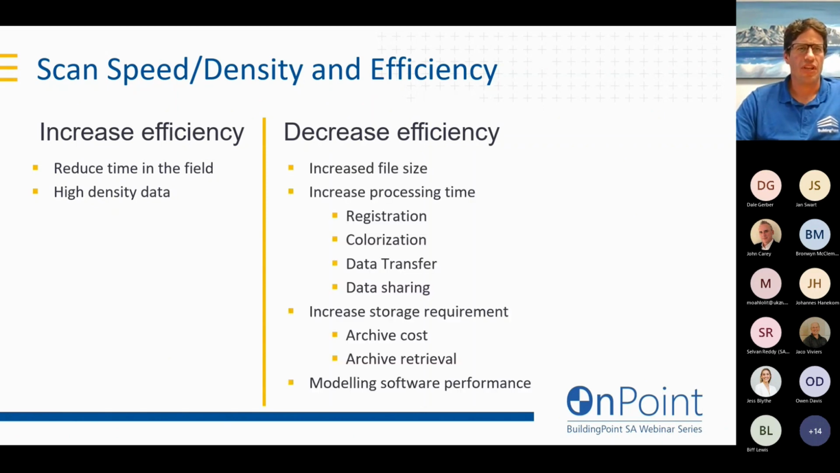But with that, we're also going to decrease our efficiency by mainly increasing the file sizes that we capture. With an increased file size, that's going to increase our processing time with that data. Now we're going to process our scan data at many stages through our project.